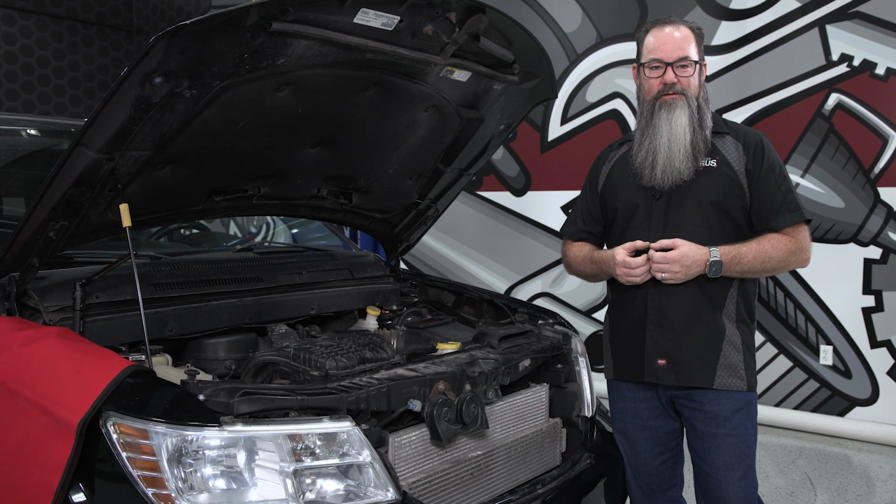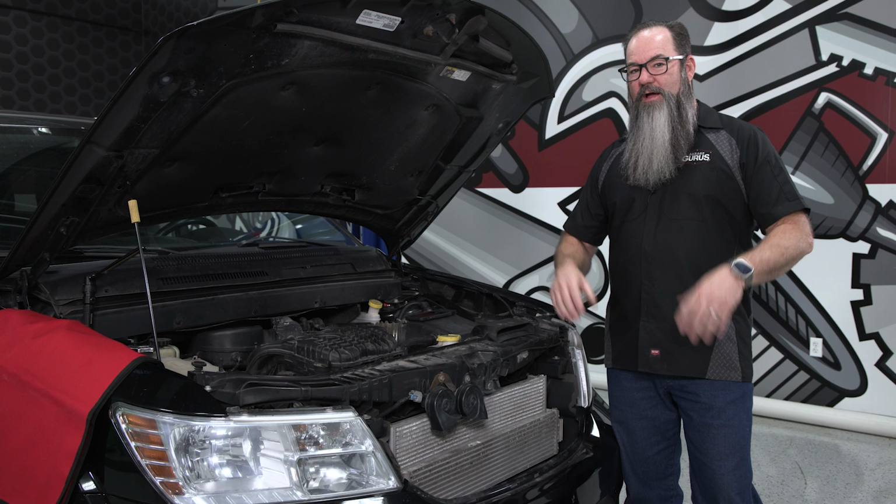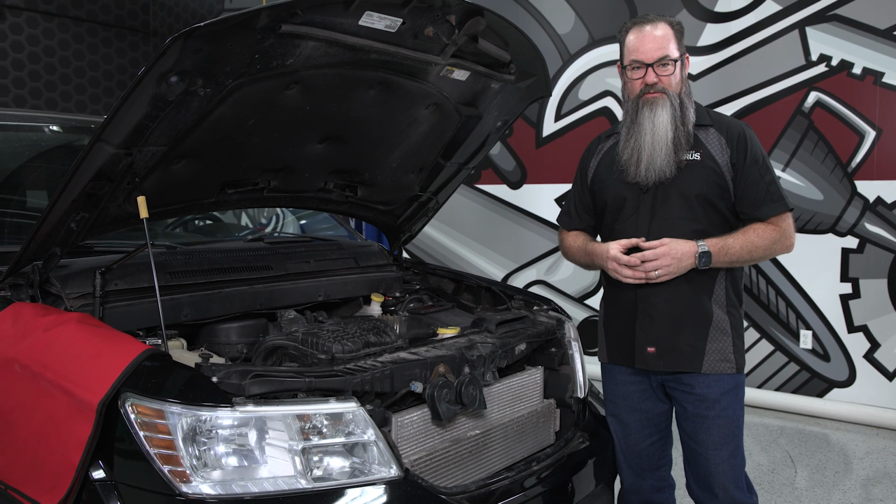Today's tech tip, I want to talk about using a thermal image camera to check flow through a transmission cooler, maybe a condenser, maybe a radiator, really any kind of heat exchanger that's going to work the same way. So what I want to use today is the FLIR ONE Pro. It's what I have on my iPhone, and there's a lot of companies that make thermal image cameras. I just like this one because of its features.